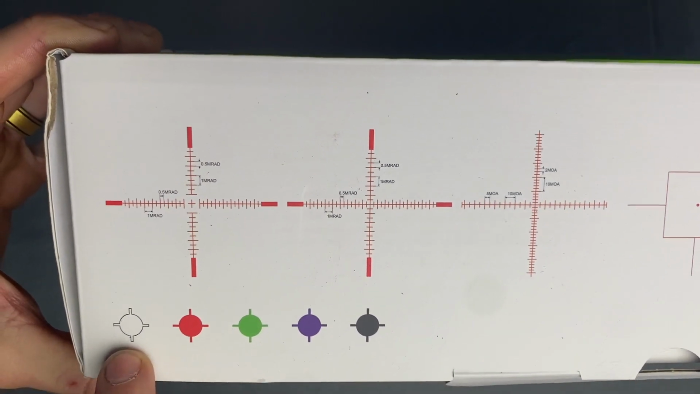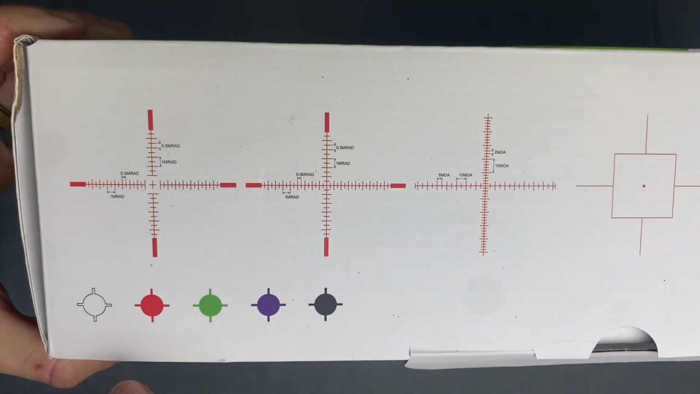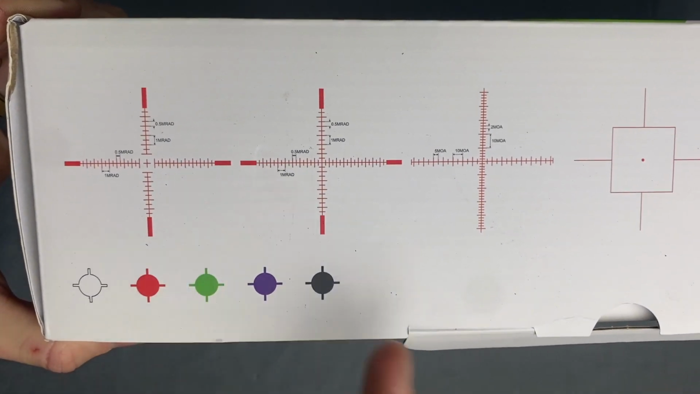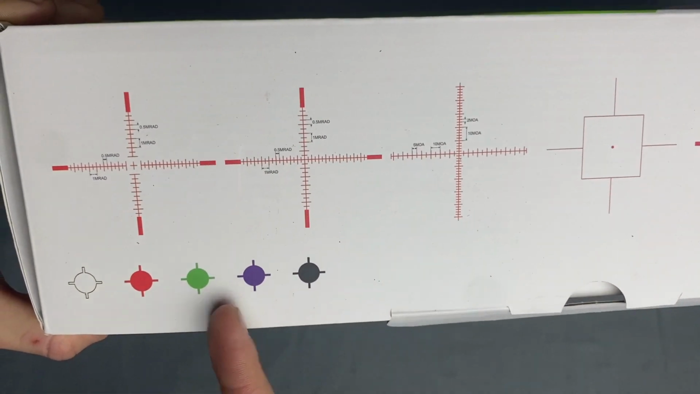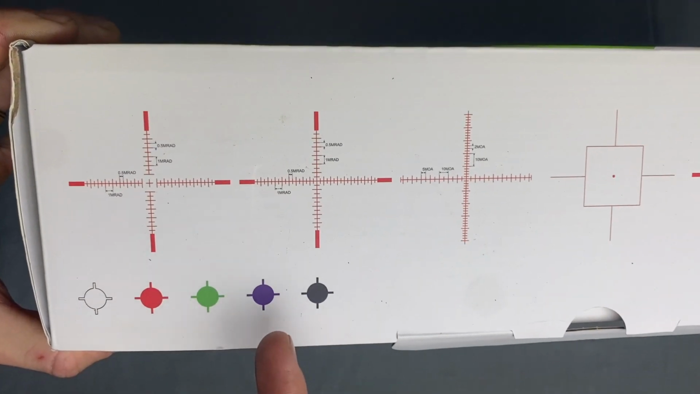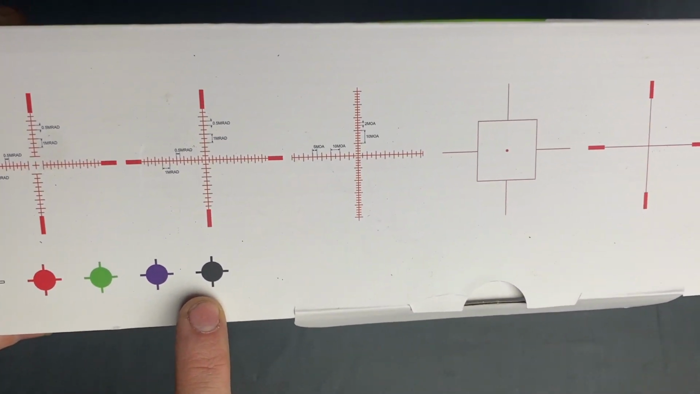You can change the reticle to all these different colors. I've got it on green right now. I'll probably just go between red and green. I don't know, I've never seen a purple or blue reticle. I don't know why you'd have white. You'd probably lose it, unless maybe you were using it at night. I don't know. And then black, standard.